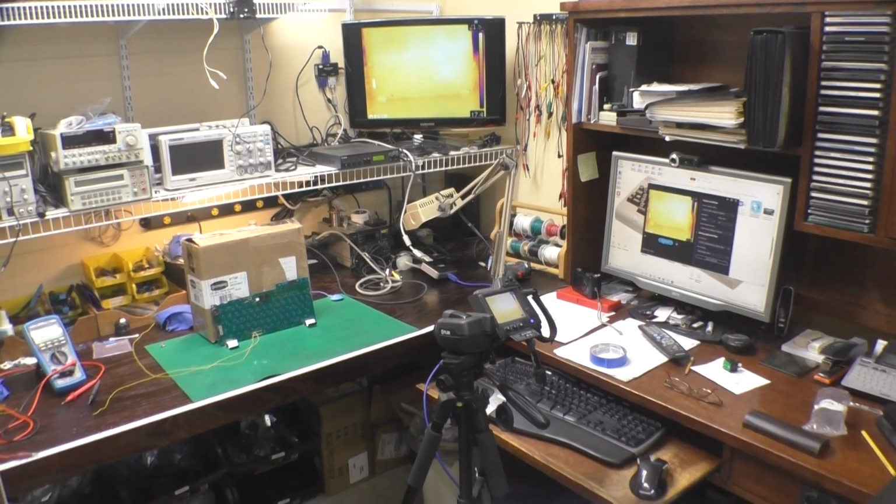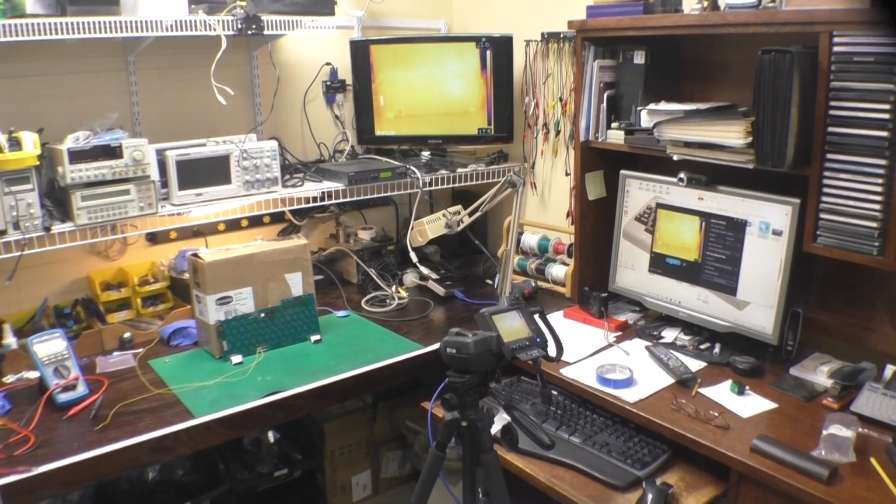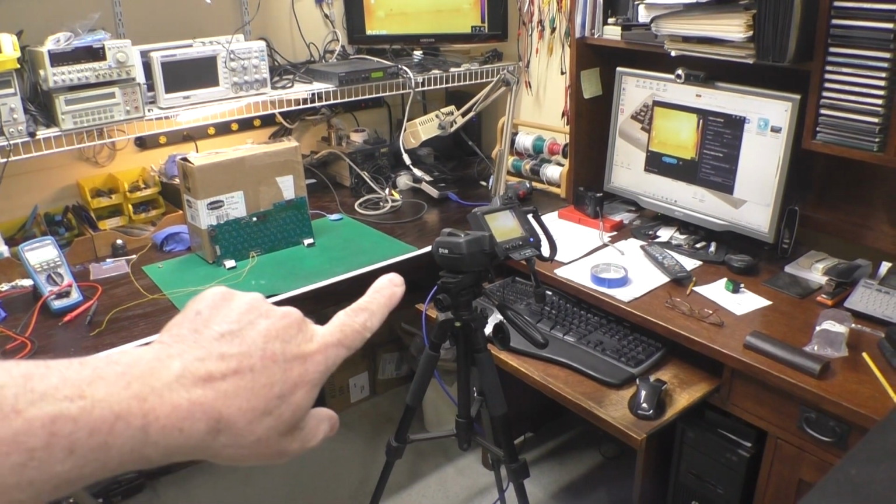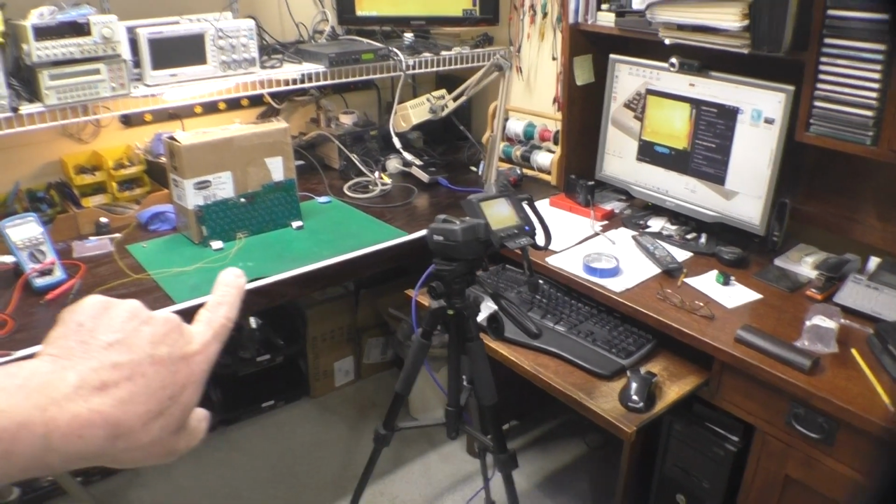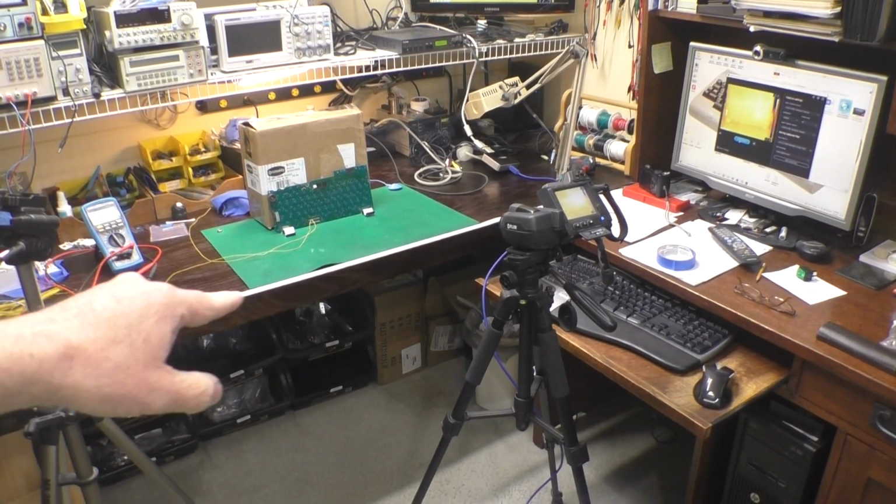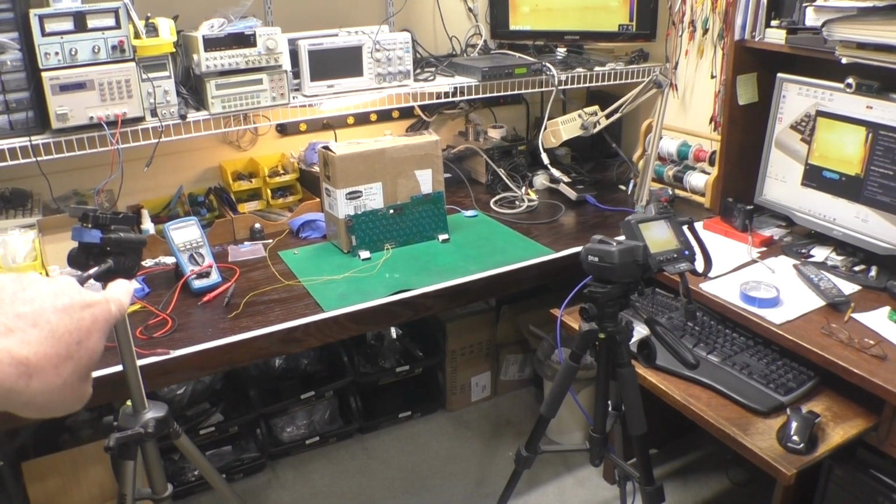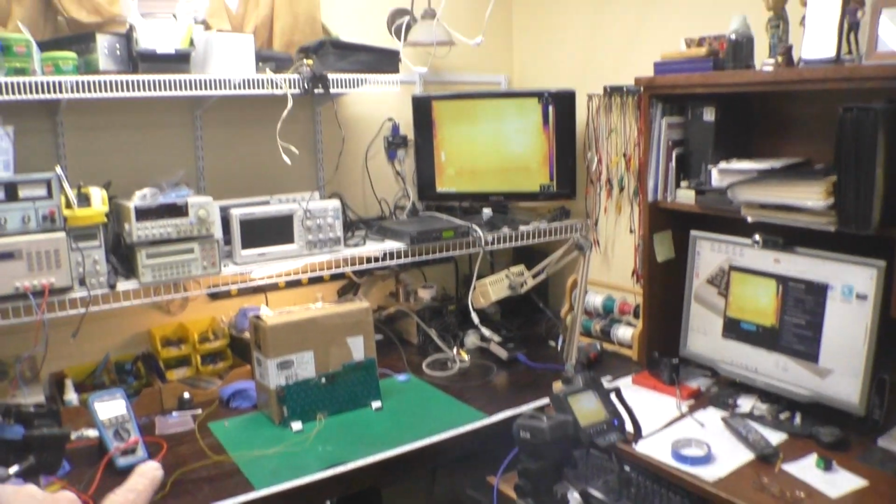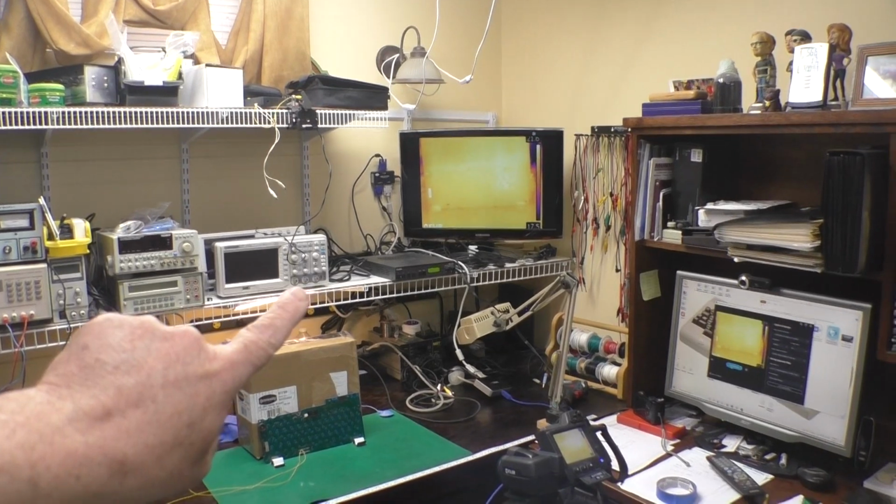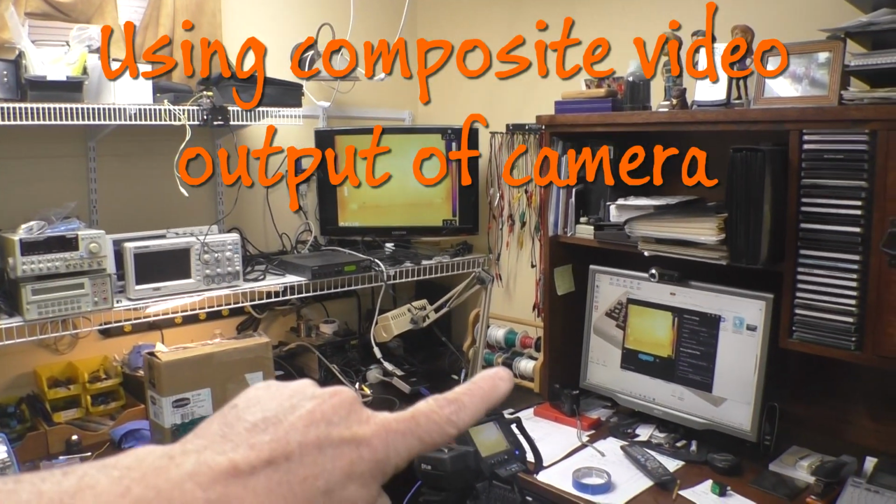Little handheld shaky cam here. Here is an overview of our experimental setup. We've got our FLIR infrared camera here. The circuit board is propped up on this box, and I've got a couple wires soldered to where the diodes were. And it is going to the Extron upscaler so I can see it on the big monitor and the video capture.